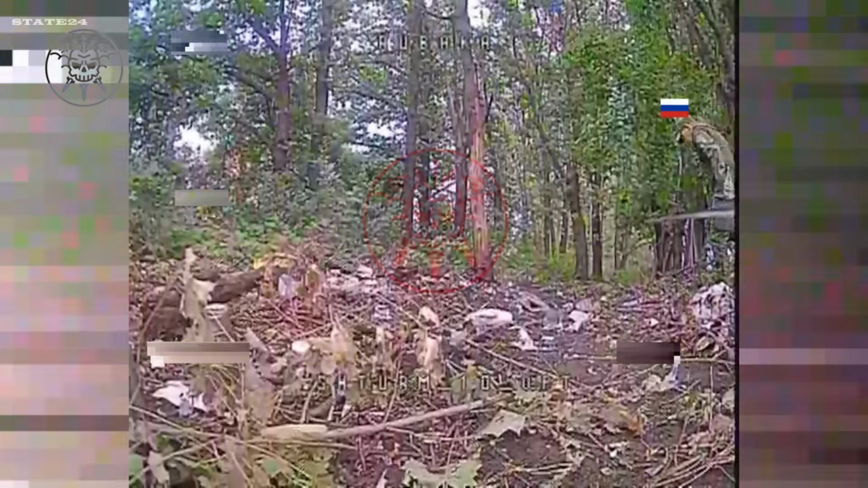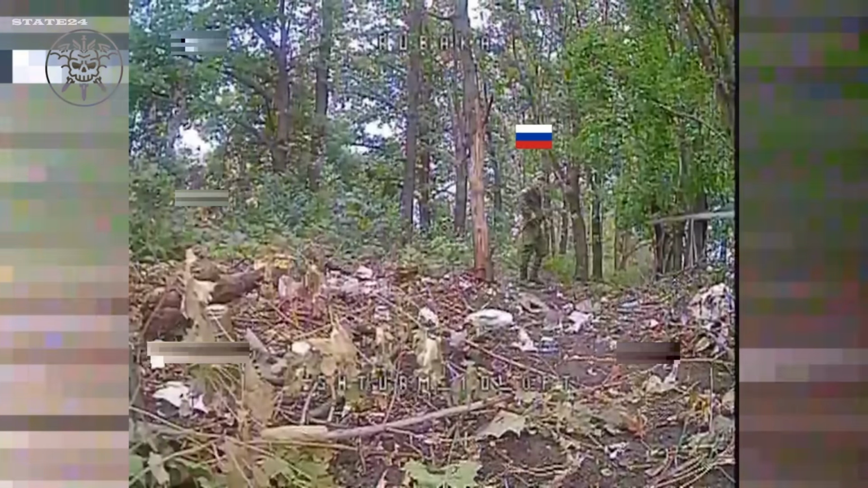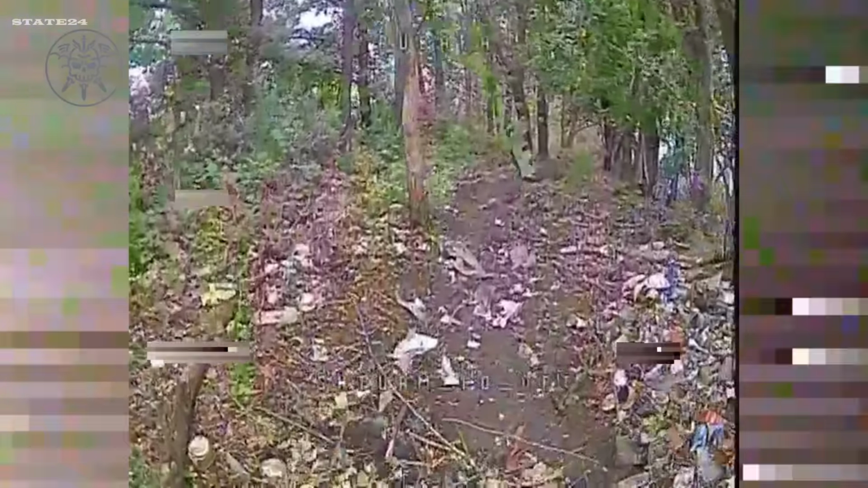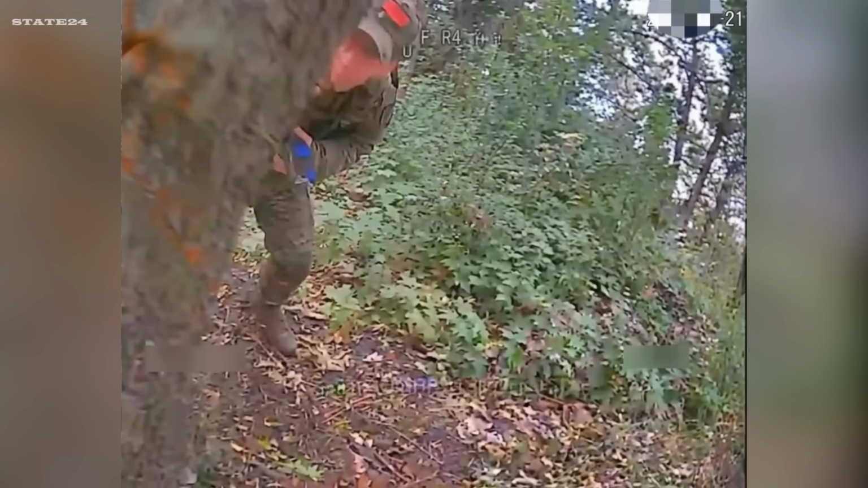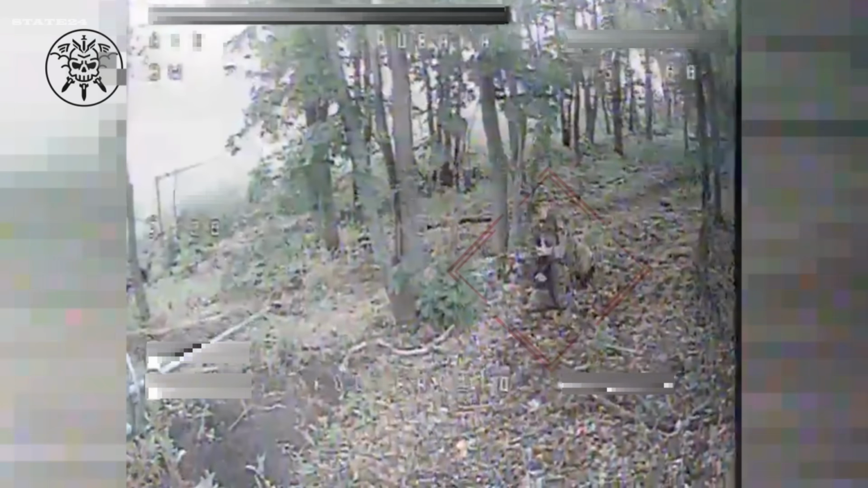A drone lying in wait on the ground. A Russian soldier walks right past it, sees it, looks directly at it, and keeps walking. The drone activates. First soldier down, then the second one appears. Same result. 2 soldiers, same drone. Neither one made it out. Why do you think the first soldier didn't react when he saw the drone right in front of him?